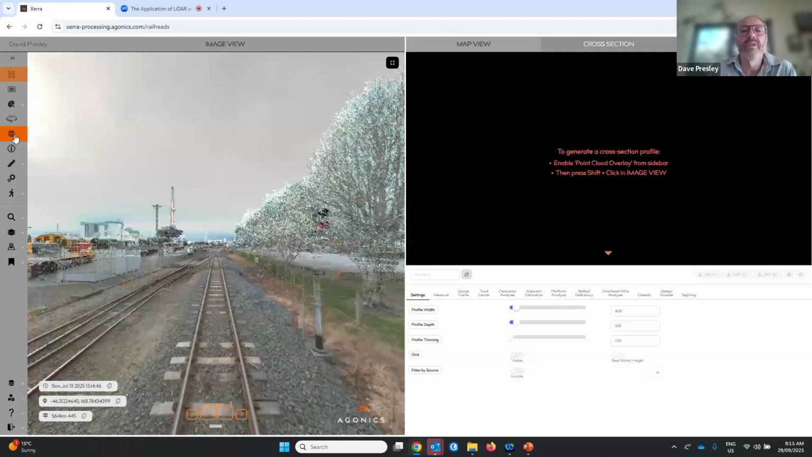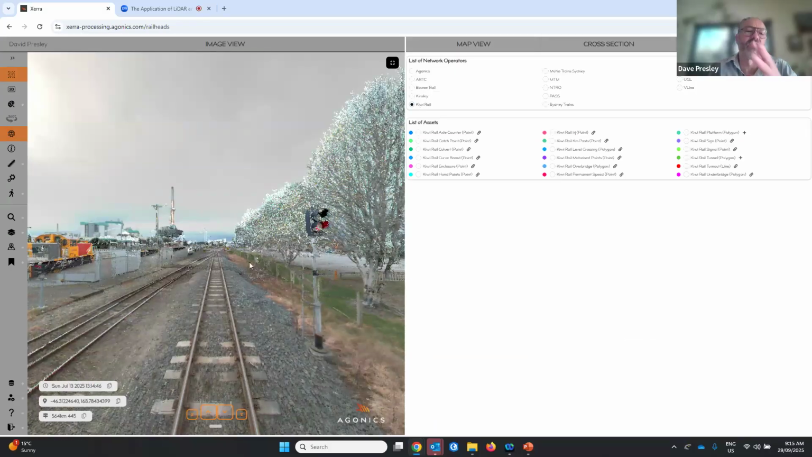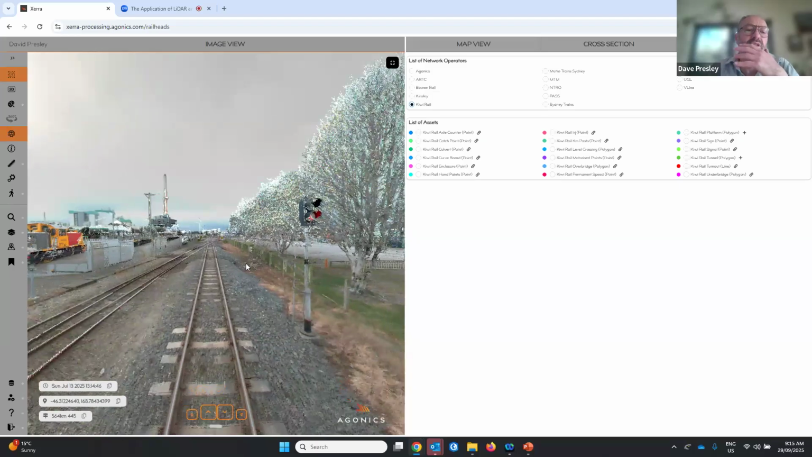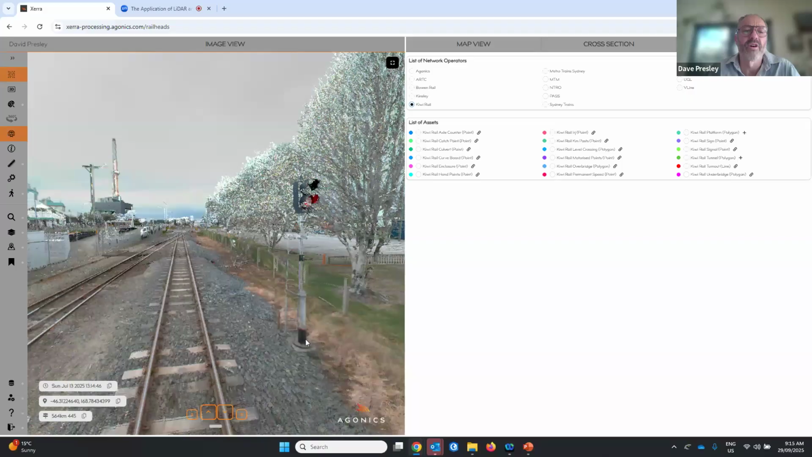And if I go into an asset mapping view, because this software has preloaded the asset capture forms that are needed for mapping a signal, I can place a pin under that KiwiRail signal.